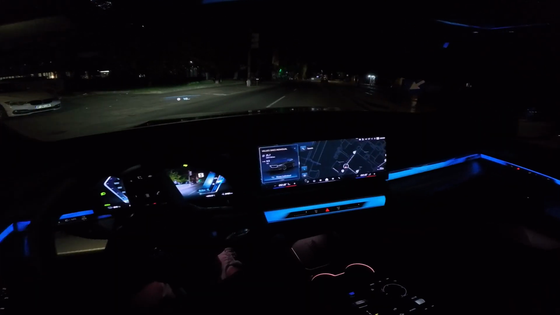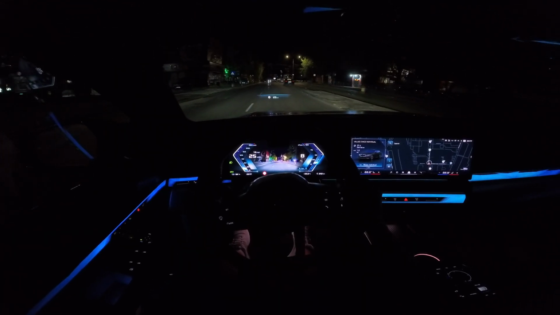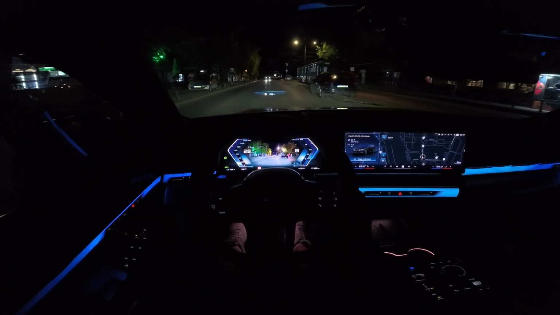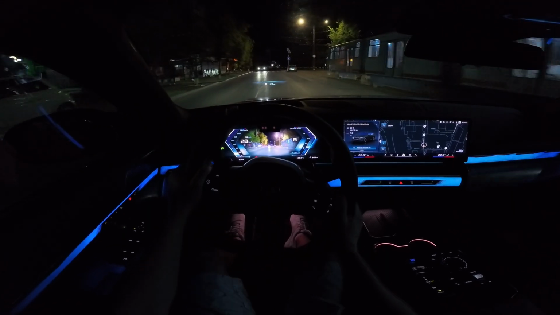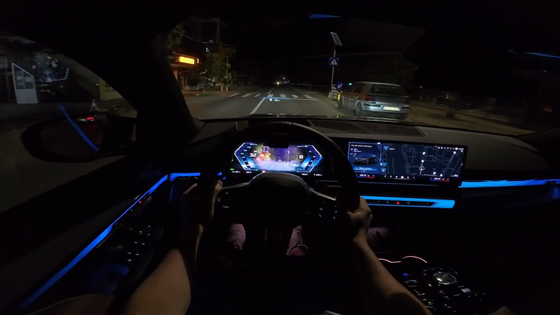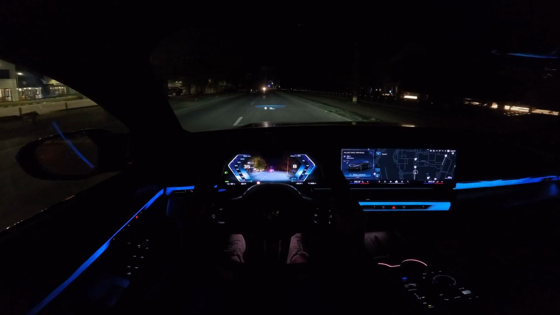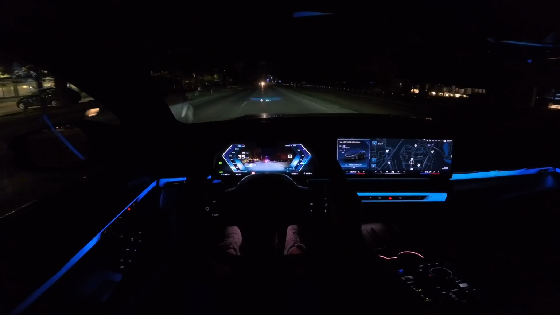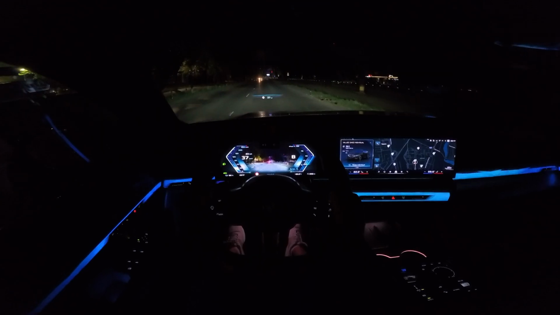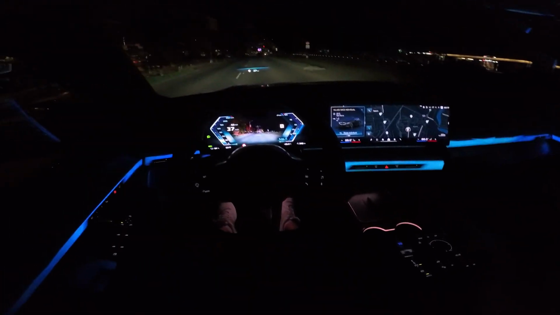So here it's a little bit darker, we can see a little bit better how the ambient light is inside without this street lighting. We will go also a little bit on the highway where it's more dark, so we can get an idea. But this is the way it looks in efficient mode, and we can change those modes as well from here.